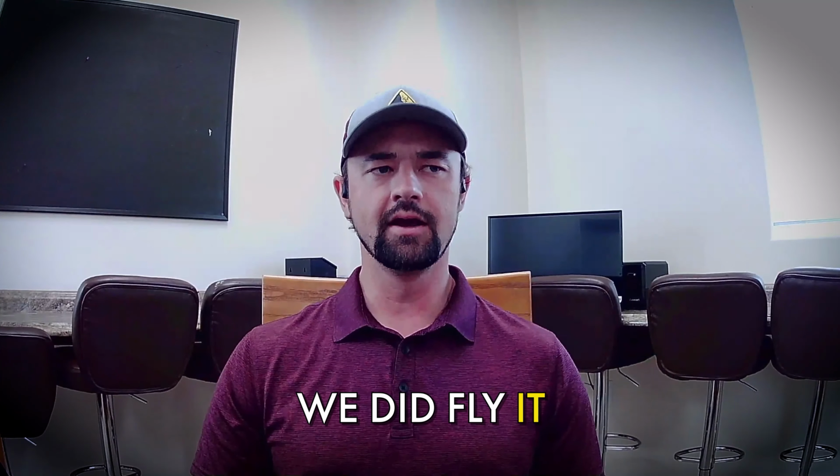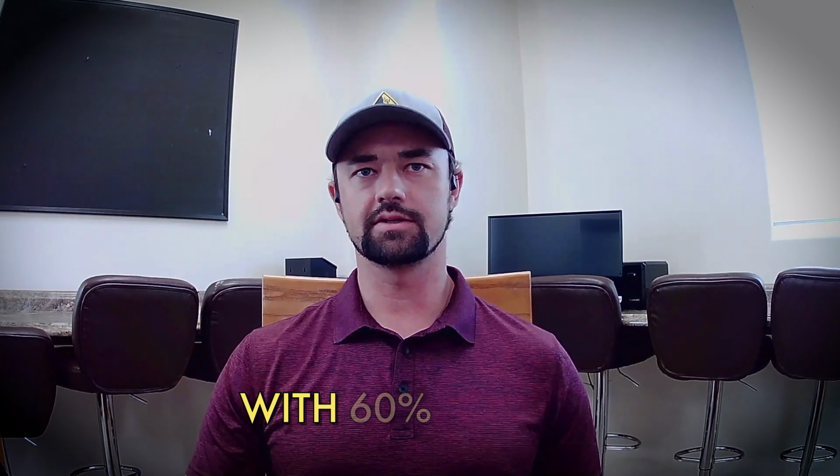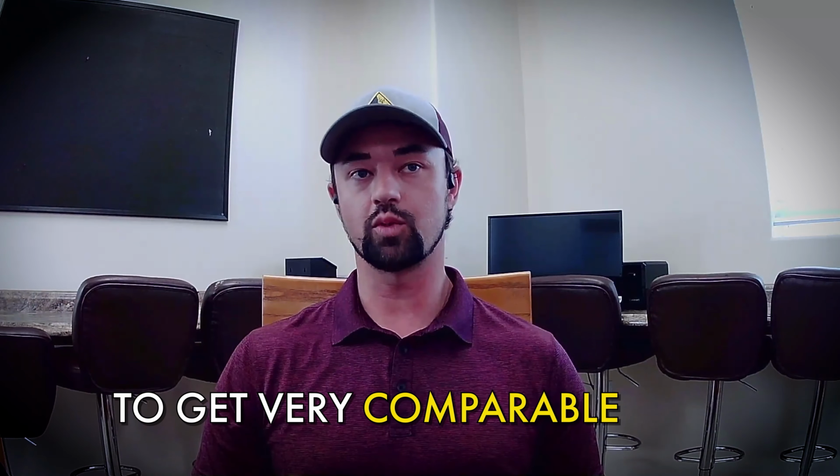We did fly it at 120 meters with 60% side lap, but there was still a 40% time reduction in what we needed to fly to get very comparable data.